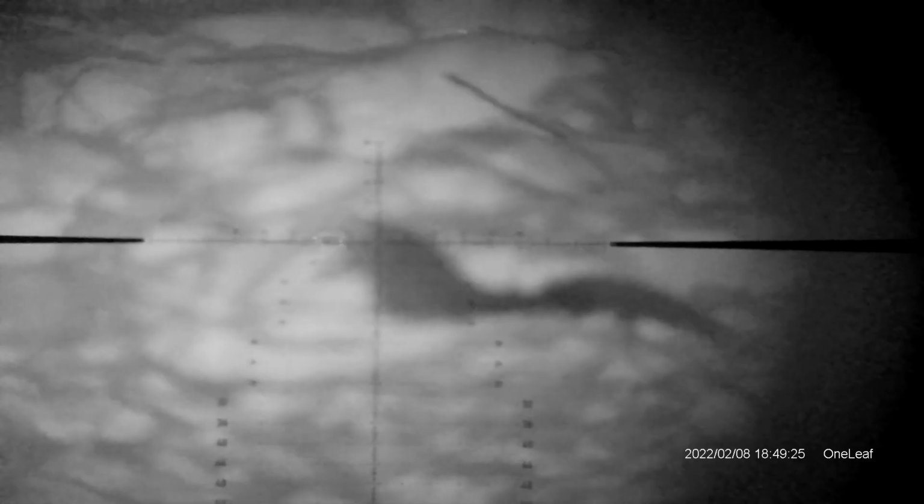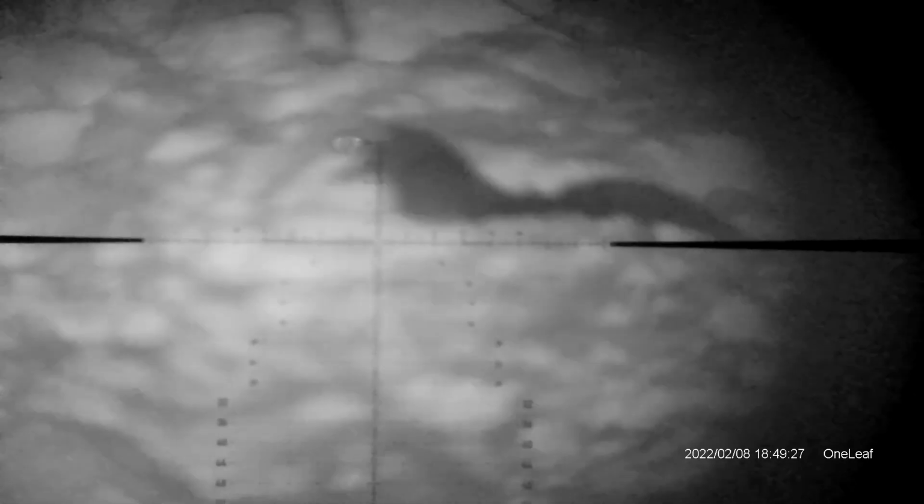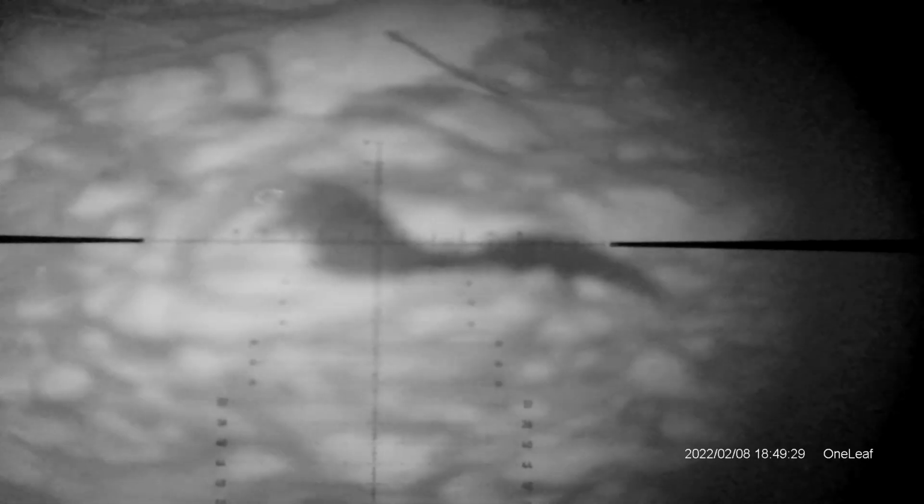This is the squirrel I shot. I threw him at 20 yards, 22 yards or so, and popped on the IR there. It was pretty hard to get him in focus at 20 yards, so definitely not the greatest at close range. And then there's that 75-yard post. So I'm playing with zooming the IR out. It has a zoomable IR for near and far. You can adjust it by pulling it out.